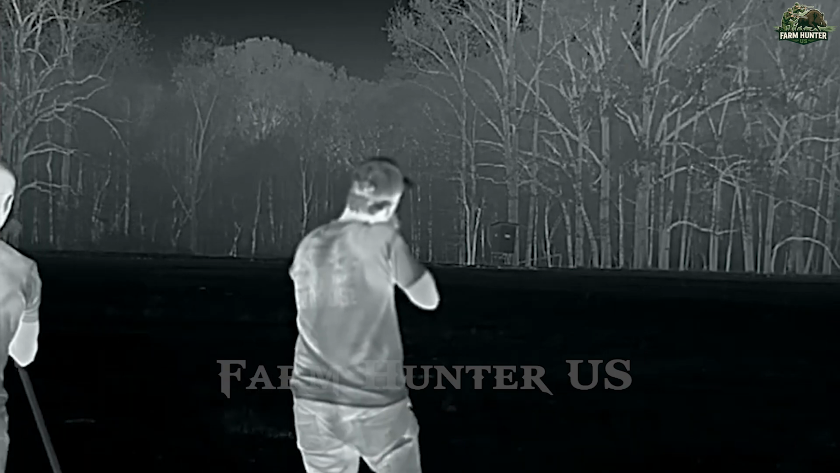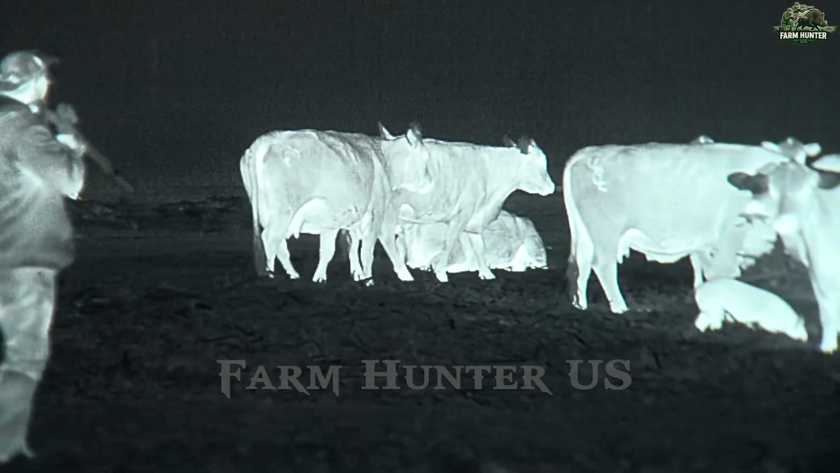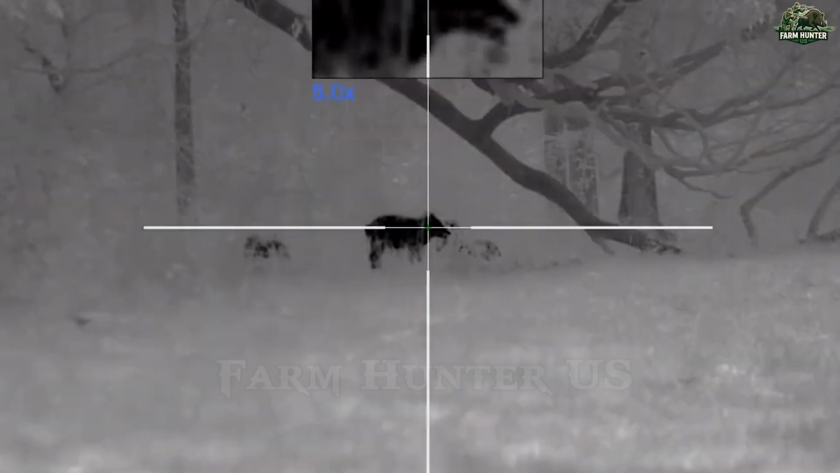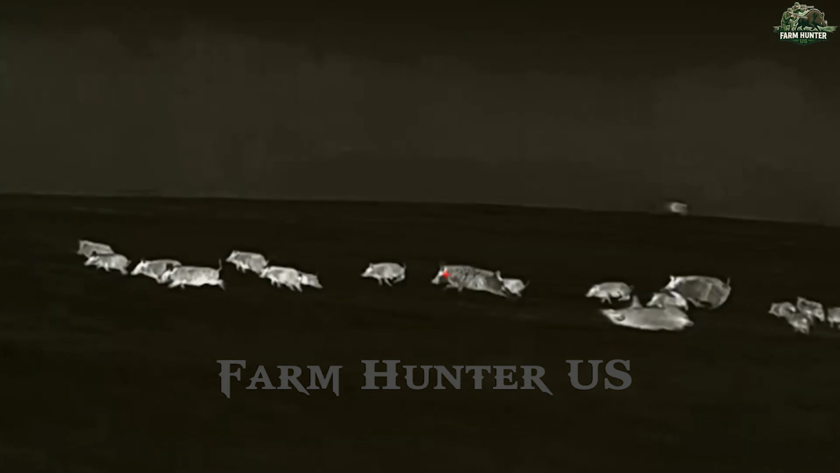We moved with purpose, flanking fields and rice paddies, our thermal scopes revealing every heat signature that crept or darted across our view. One by one, we marked our targets. From over 100 meters away, I observed a lone figure inching forward. When the moment was right, I exhaled and pulled the trigger. One clean shot, one confirmed takedown.